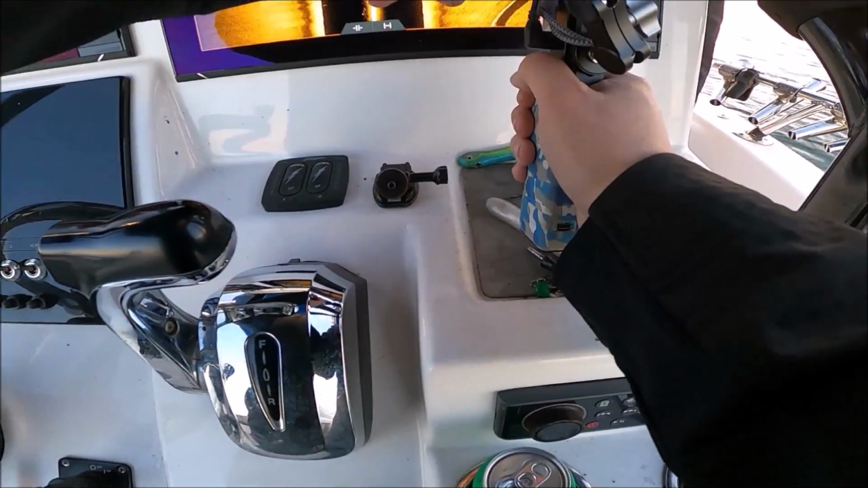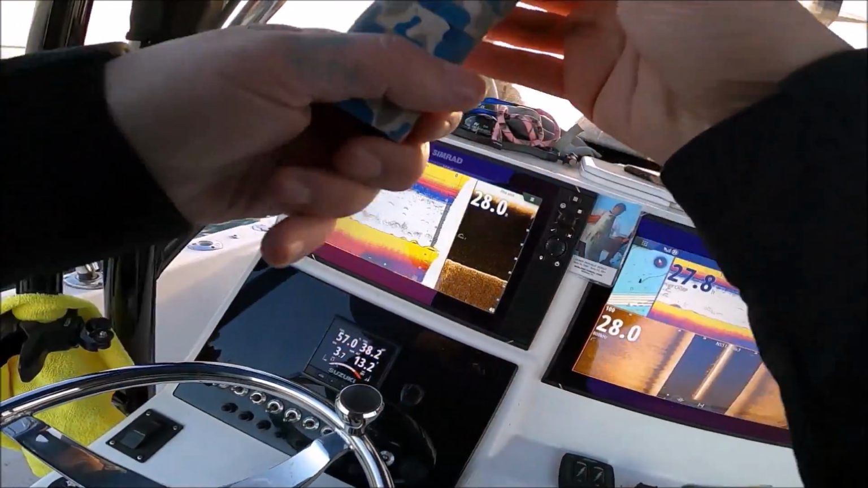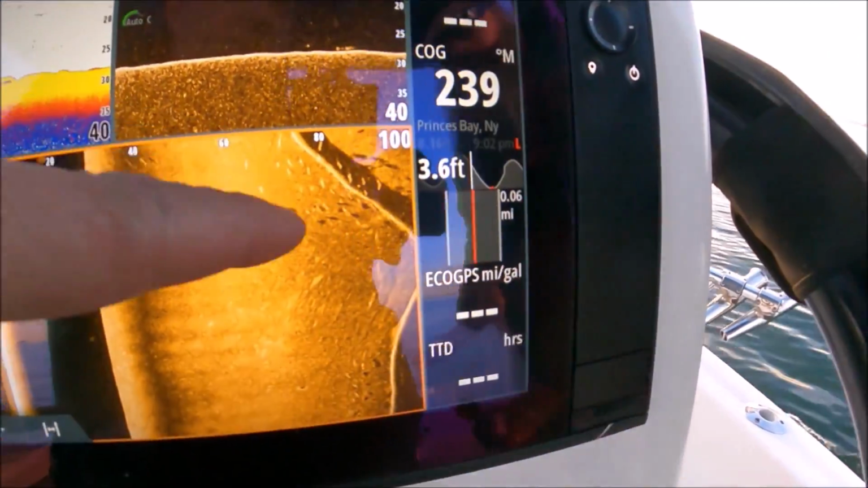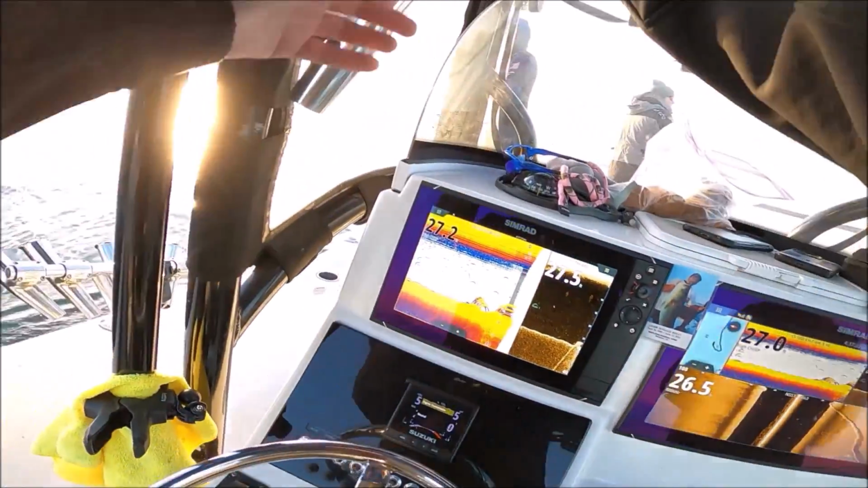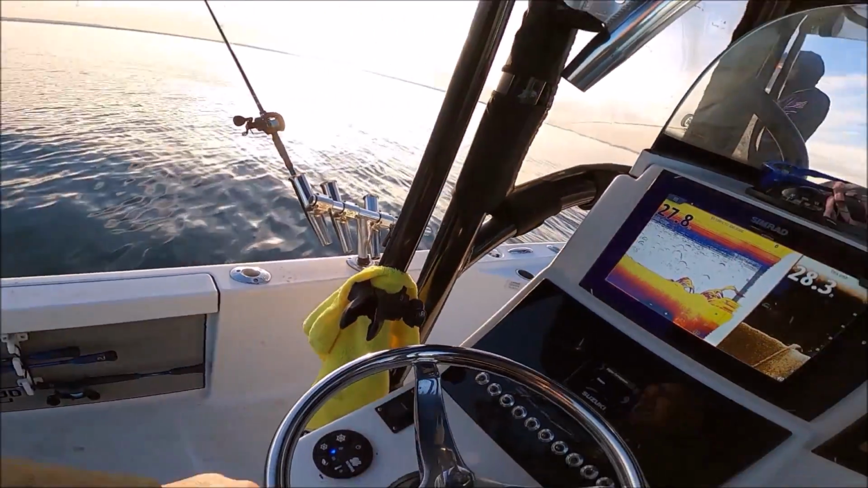Anything to break that current. See that, guys? Wow! Look at them all on that hose. Holy cow, I love it. All right, so we're gonna drift over that. Port side, put them down, thick as snot.